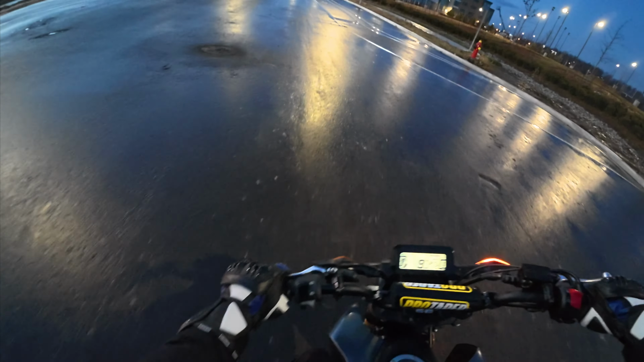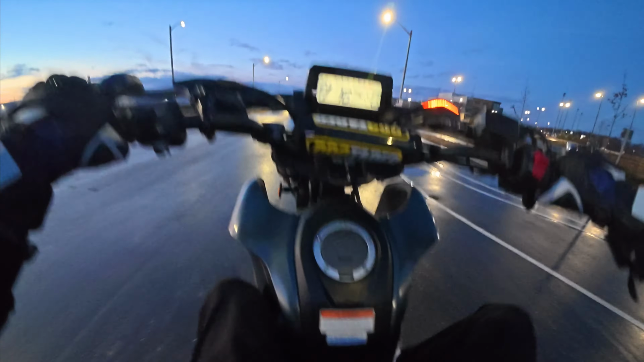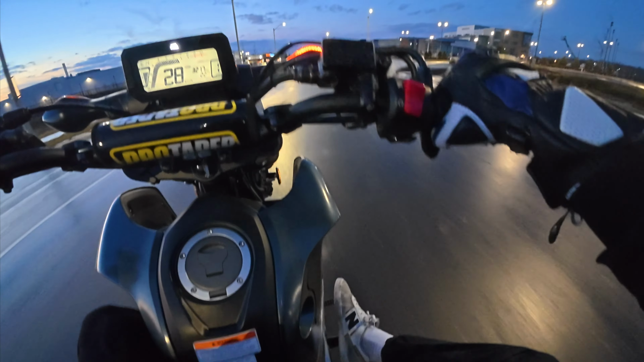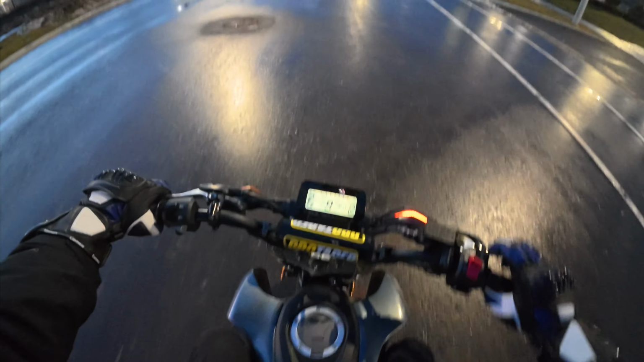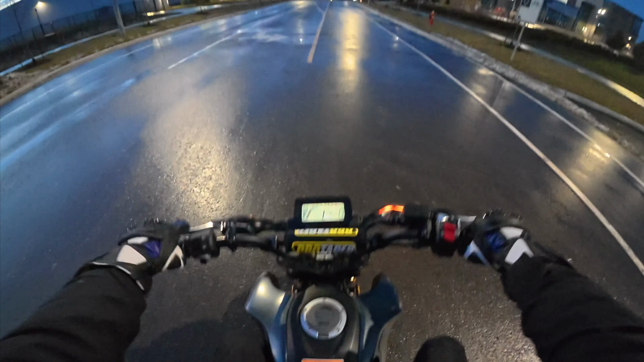Nice little straight road. Whoa! Went a little high there. That was pretty bad. That was very bad, actually. I was going so slow at the start that I just started turning and I couldn't lean over enough to turn back.